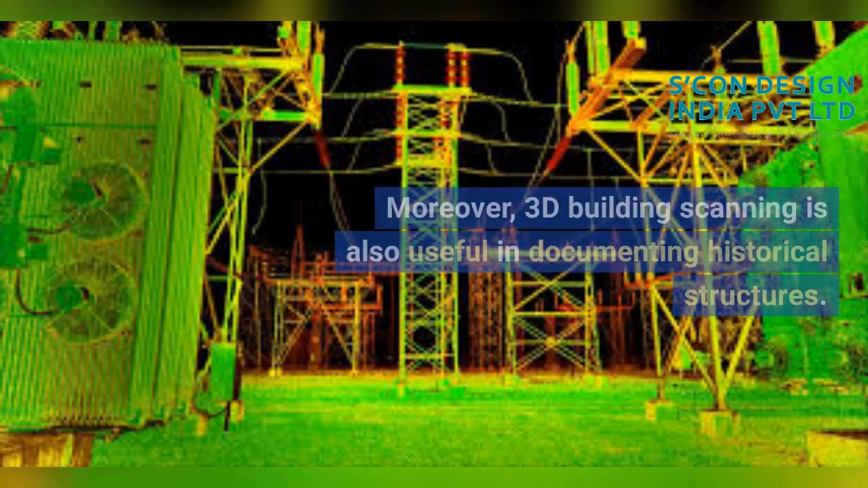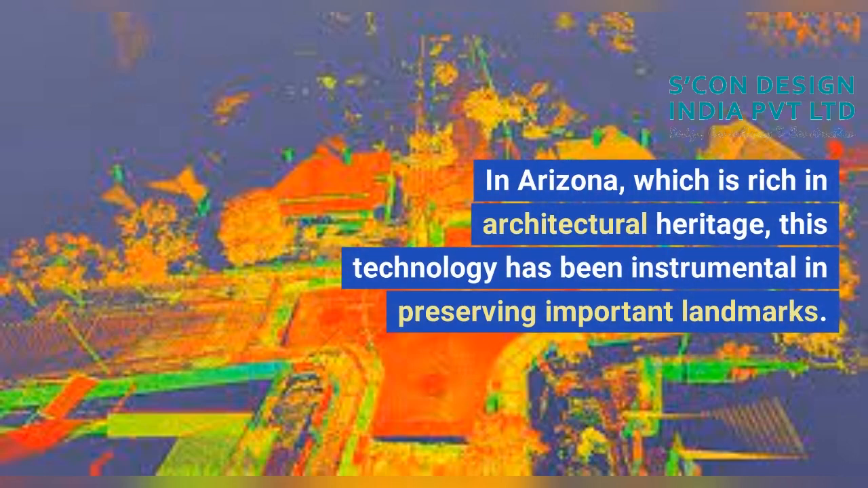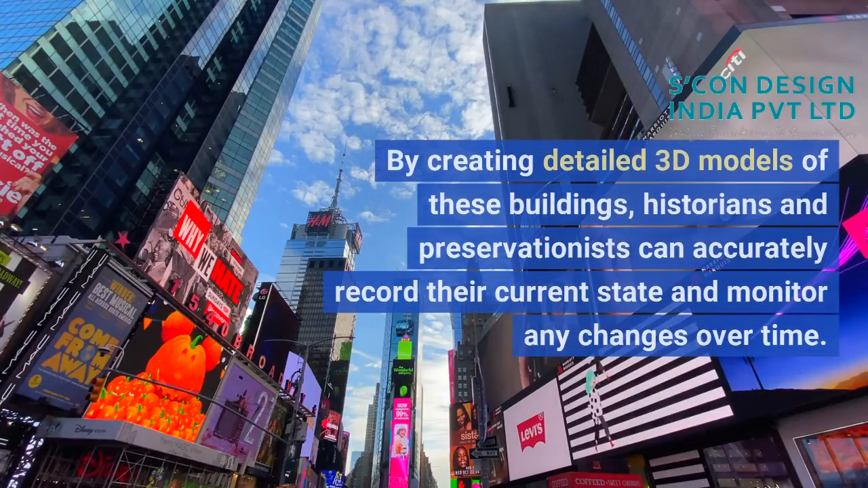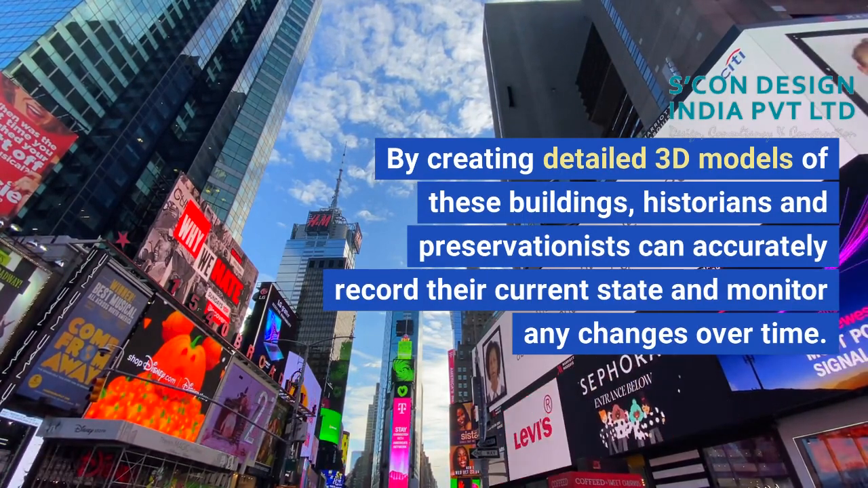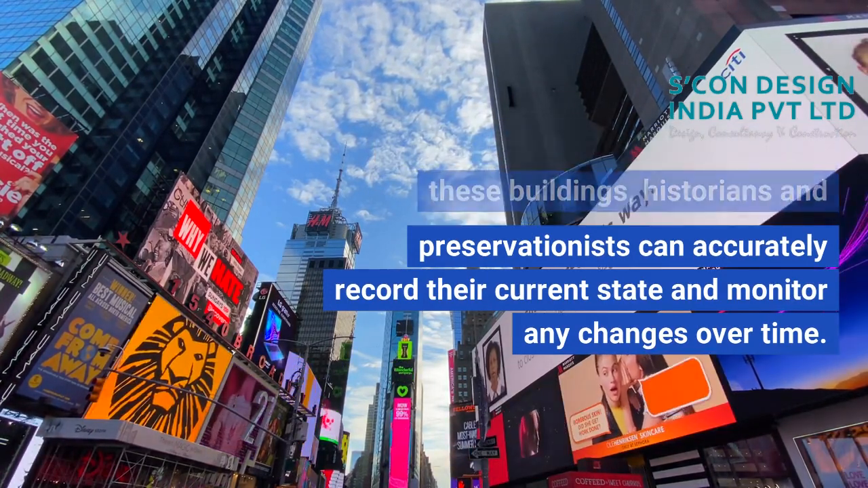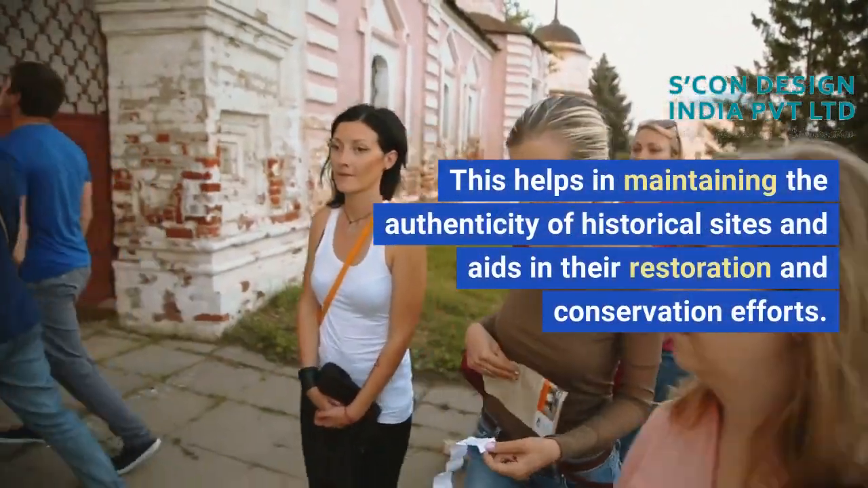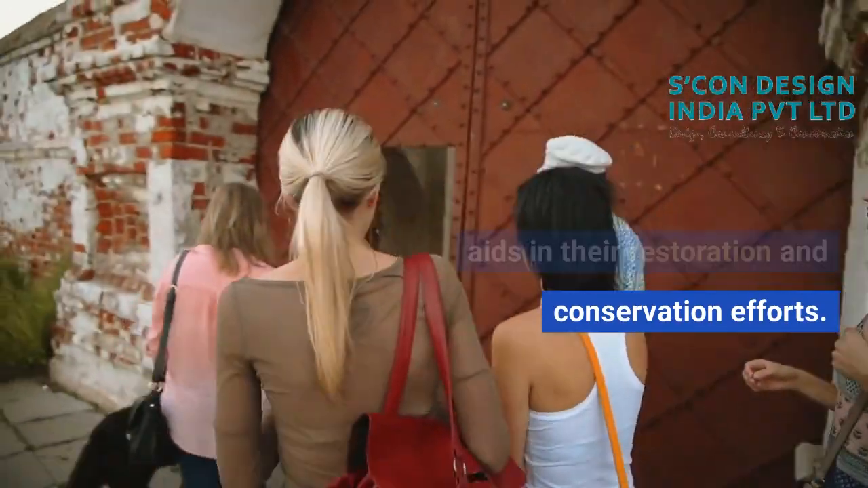It allows for informed decision-making and ensures that any necessary structural changes are made to guarantee the longevity and safety of the building. Moreover, 3D building scanning is also useful in documenting historical structures. In Arizona, which is rich in architectural heritage, this technology has been instrumental in preserving important landmarks. By creating detailed 3D models of these buildings, historians and preservationists can accurately record their current state and monitor any changes over time. This helps in maintaining the authenticity of historical sites and aids in their restoration and conservation efforts.